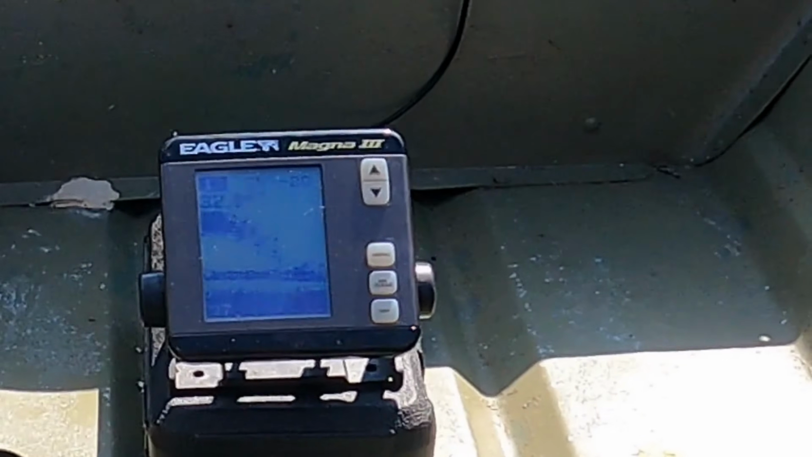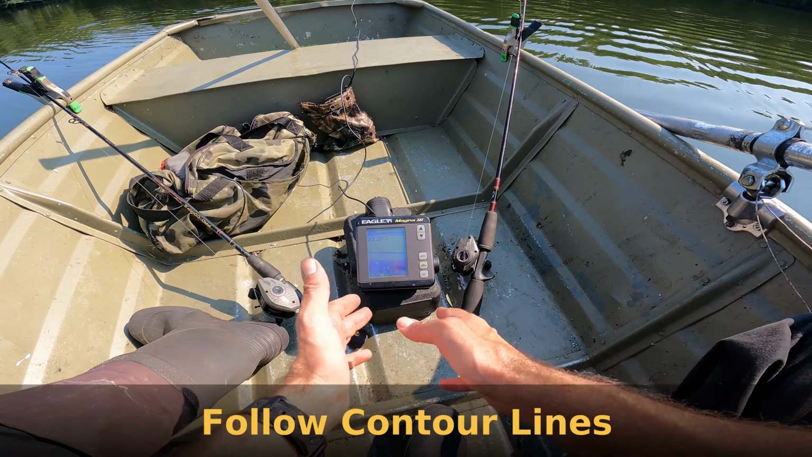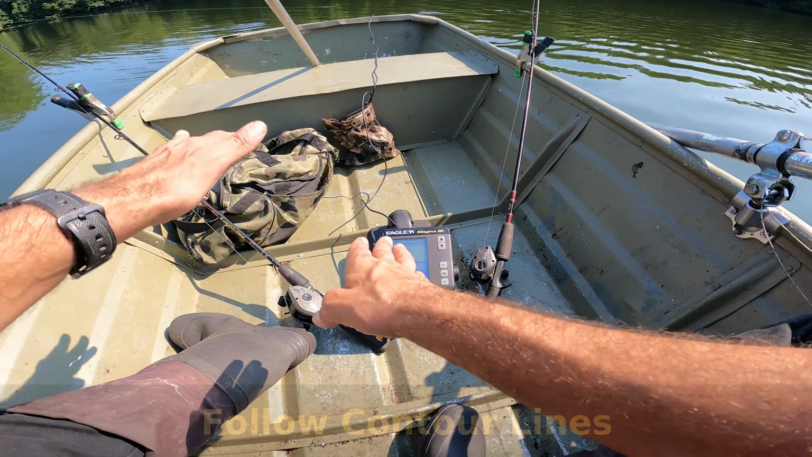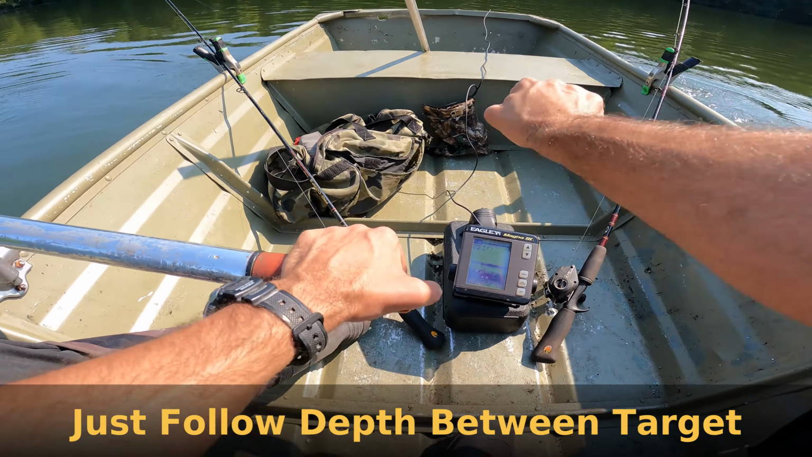Could be a giant fish. Who knows? If you're following a contour line, I like to look at the depth. Right now I'm in 20 feet of water. There's a drop between 20 and 15 feet, so I will follow that 17-foot line. Right now I'm on the 20, and I'll tell you why in just a second.